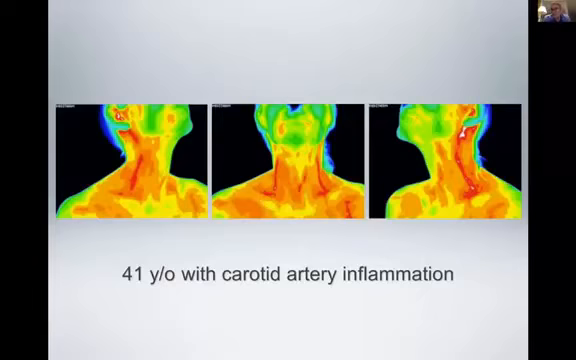This person might be at risk for having a stroke when they're 75, right? As this inflammation goes on over a lifetime, over decades, that's what causes it. But if you become aware early, then you can change your diet. There's plenty of ways to decrease systemic inflammation. So carotid artery inflammation is something that we see a lot.